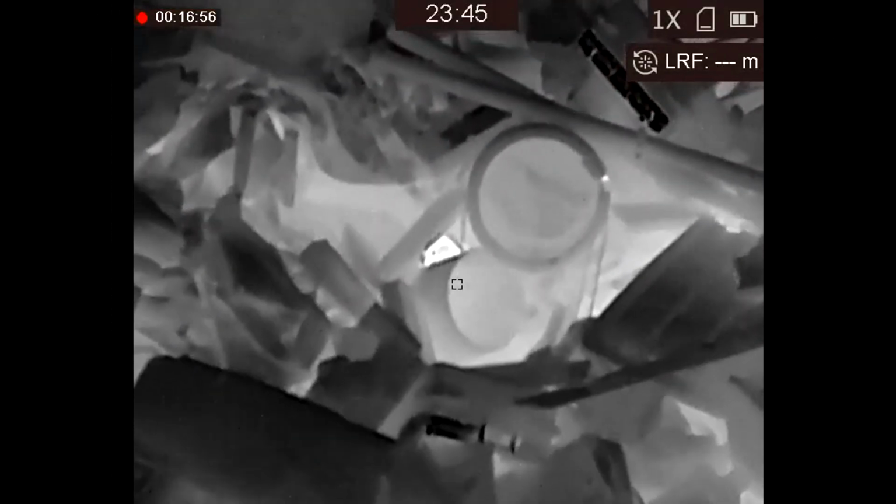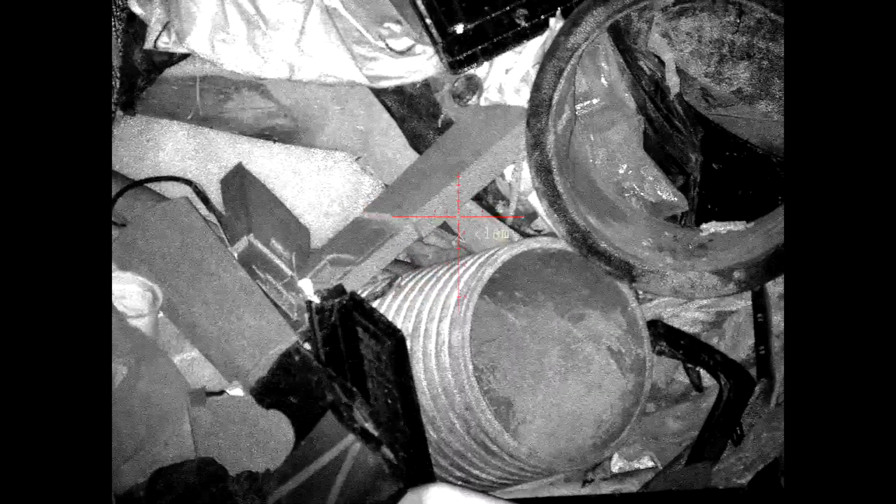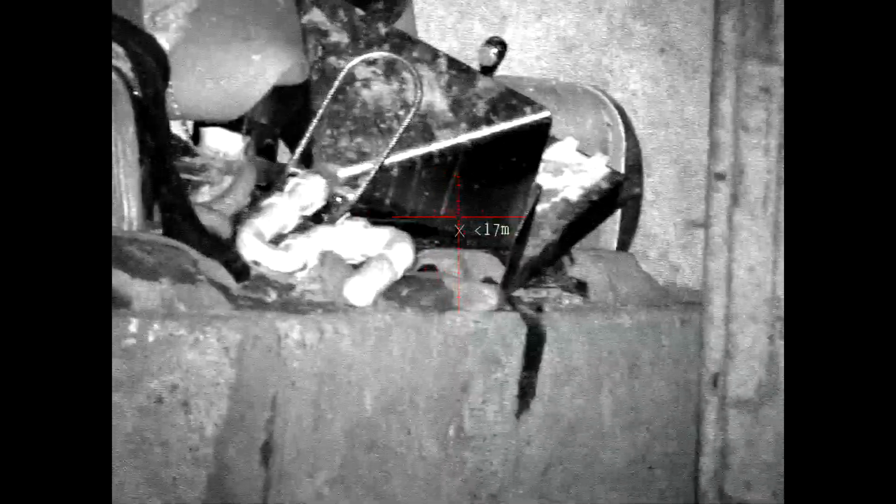Back to the thermal for a second. Then, as always, try and reacquire the same spot through the different magnification scope. Right, if I look up to those two circles, where have they gone? There. Oh yes, that's a fat rat who rolled over. The bottom of that kind of square box thing, literally right on the ground, underneath it. See it? Oh yeah. Brilliant.